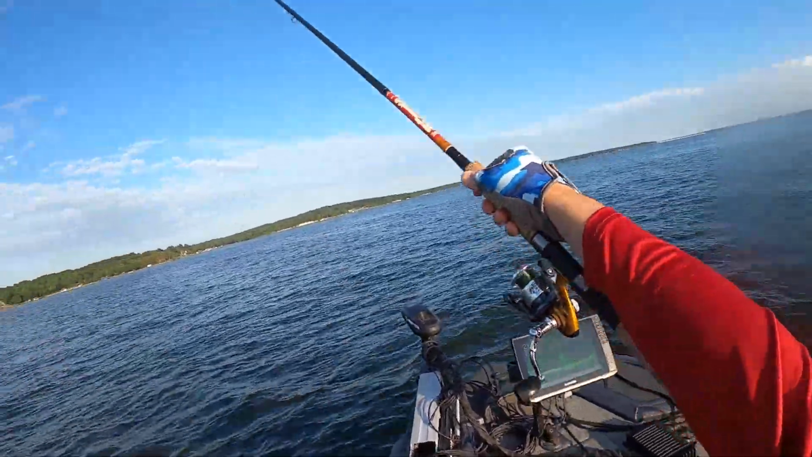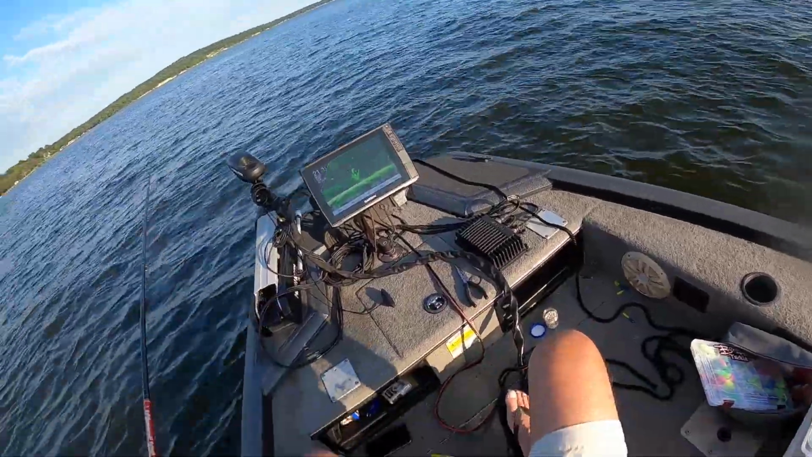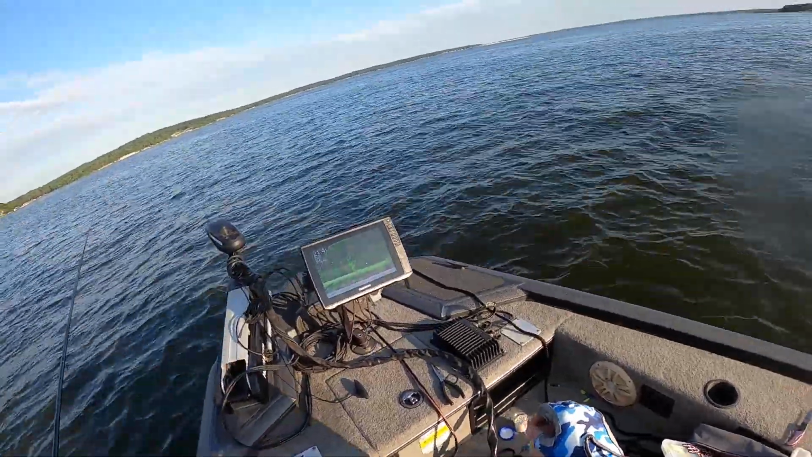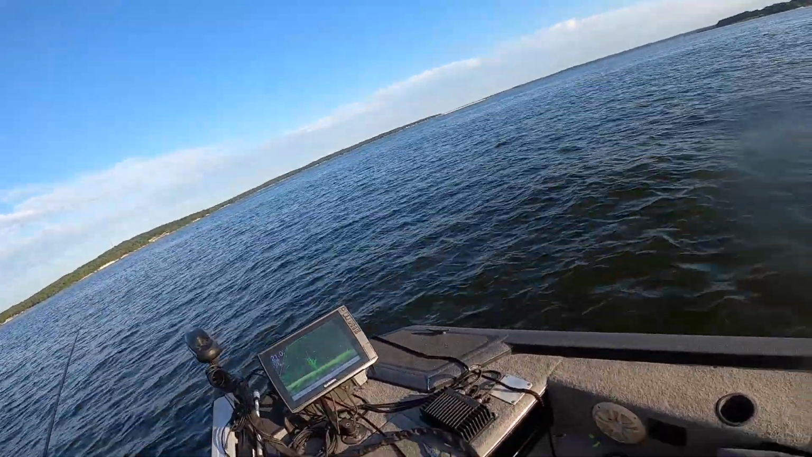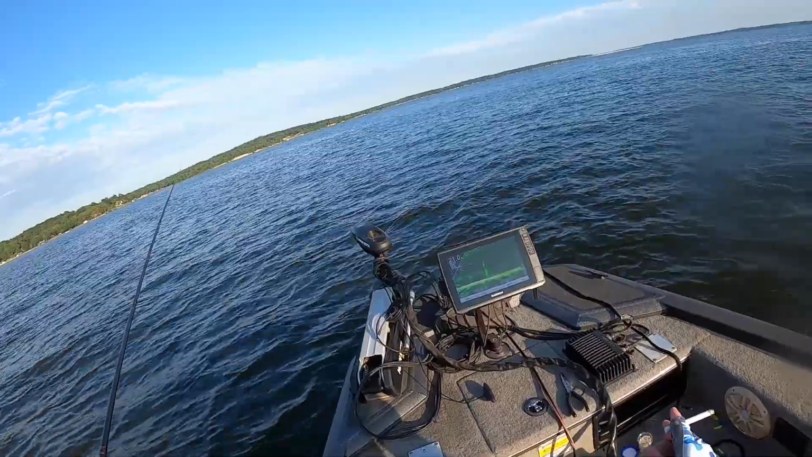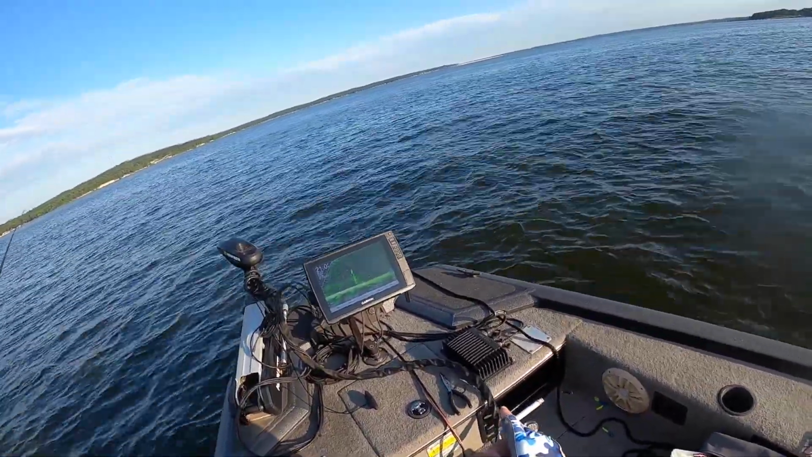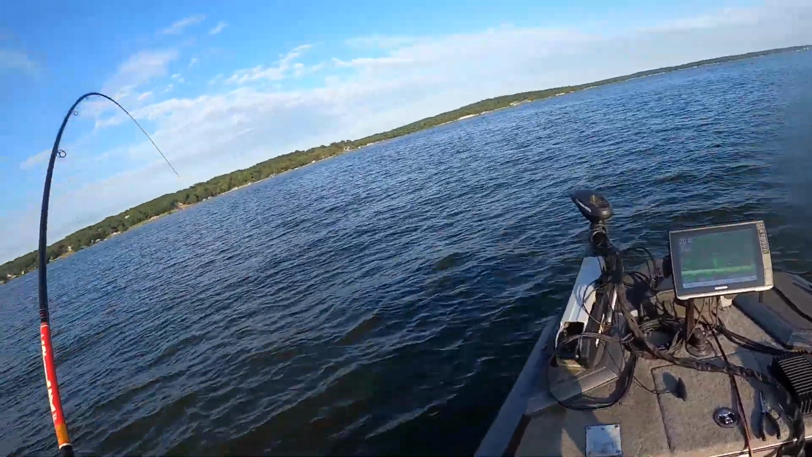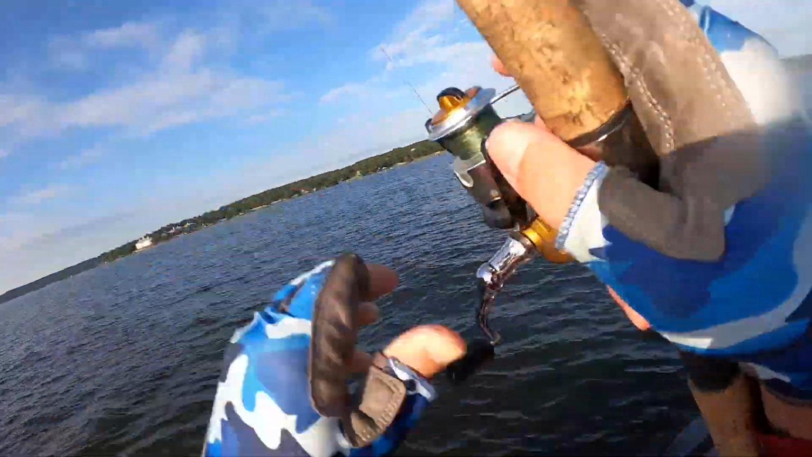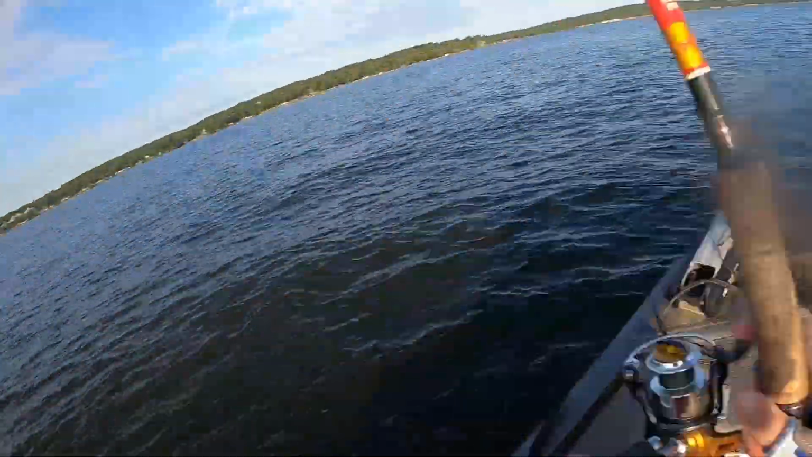There's a lot of fish in this little pile. I can't really tell how big they are. And that's been the norm for out here so far. Of course, another problem is the presentation. I mean, it's like, boy. Oh boy. I don't know if that's a crappie. No, it's not.